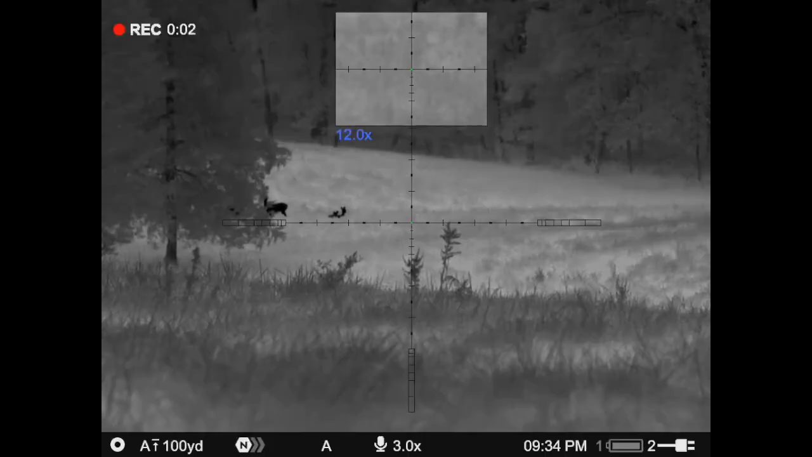But we hadn't hunted this property since last year. It's a big property. A lot of potential to move around on them. We killed a coyote here last year, and it was early season, so I feel good that we're going to be close to them. So we just need them to act right. But we'll get set up and see if we can make something happen.